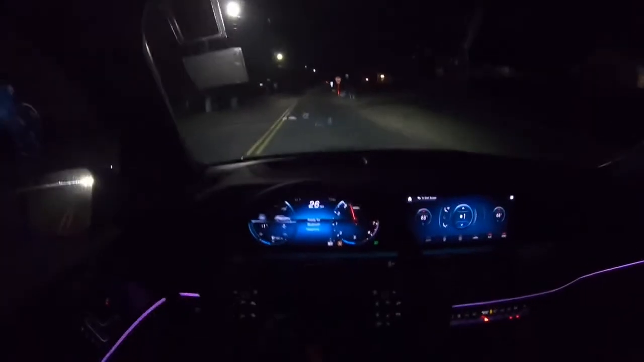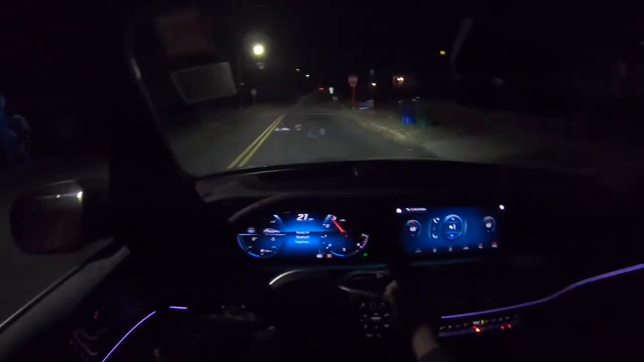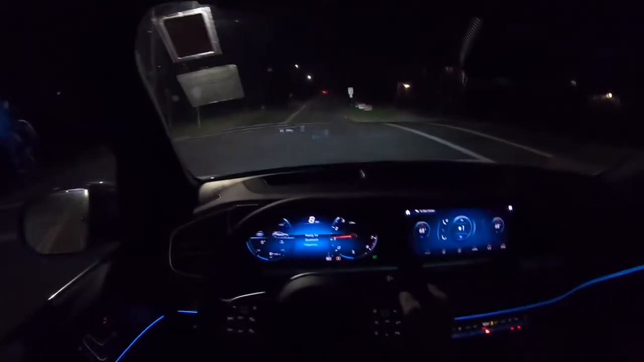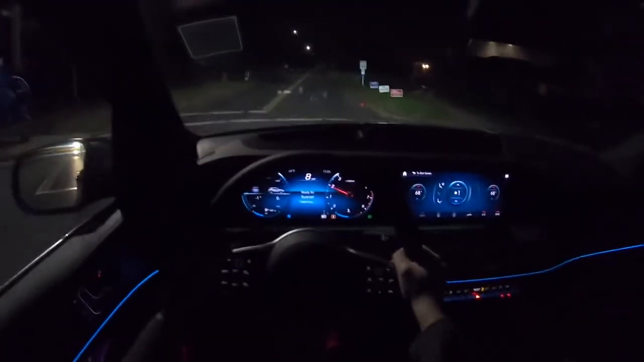So when accelerating, there's actually some pops and crackles. They are not too loud, but they're there, and it's crazy that this family SUV actually has pops and crackles coming from the exhaust. That's actually pretty cool.